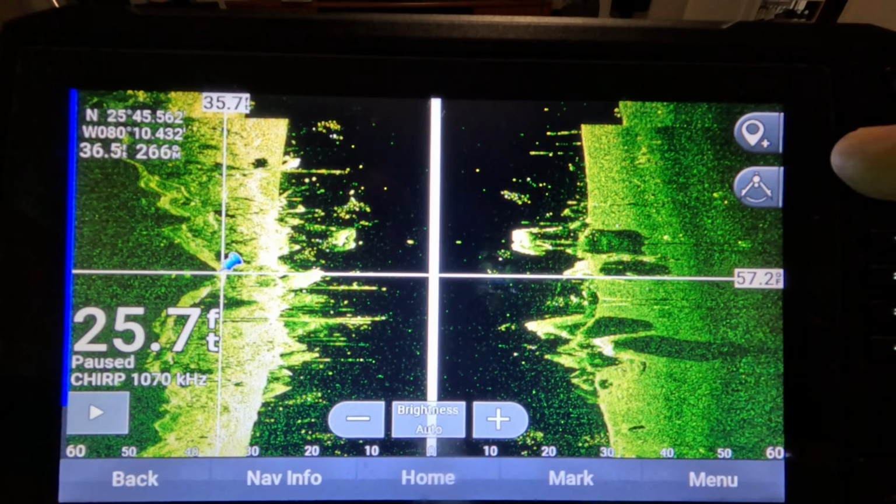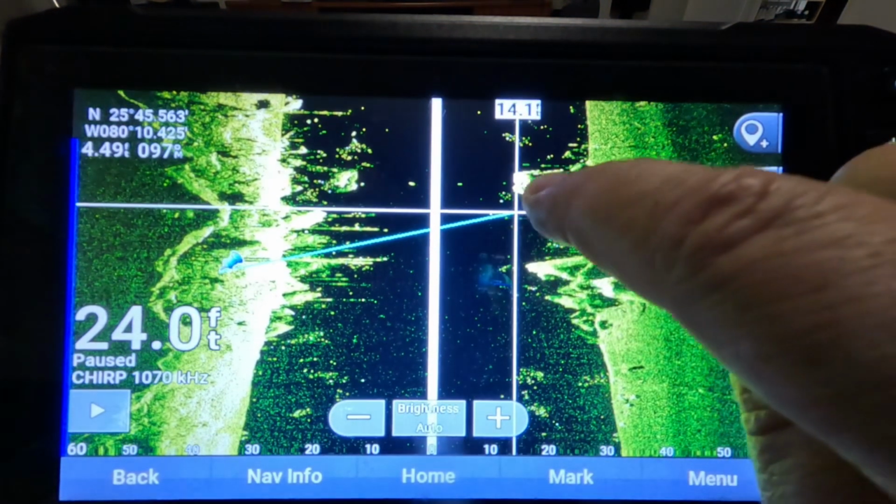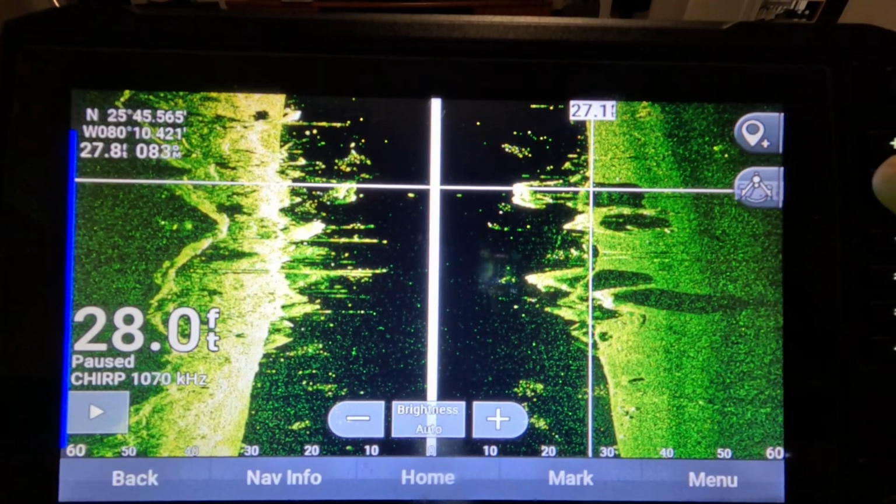So this option here is to measure distance. You can go from here over to this side, and you can see that this is 27 foot. So that's what that icon is used for.